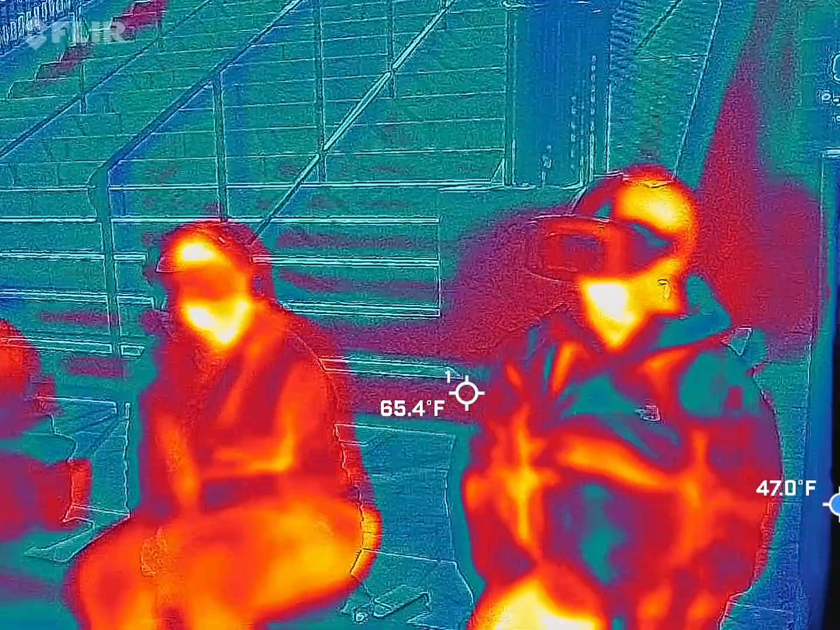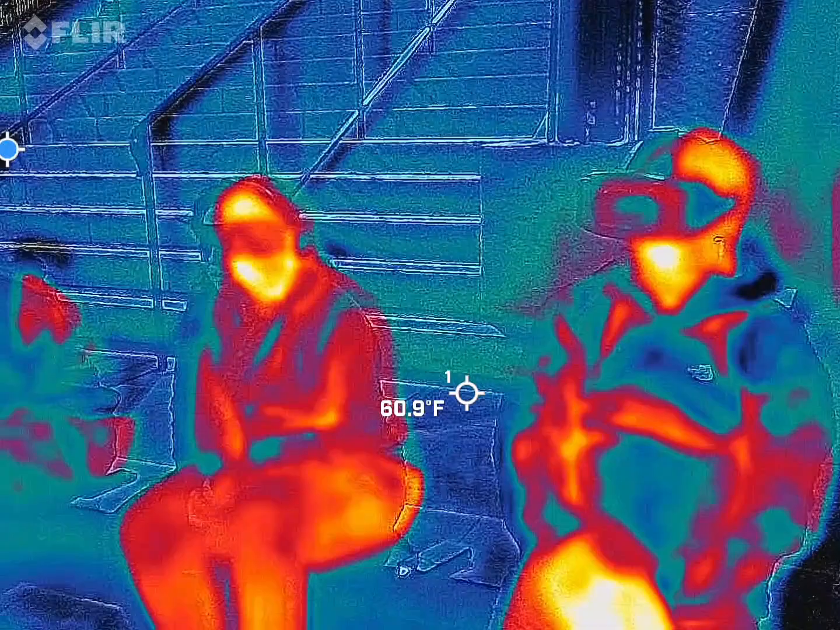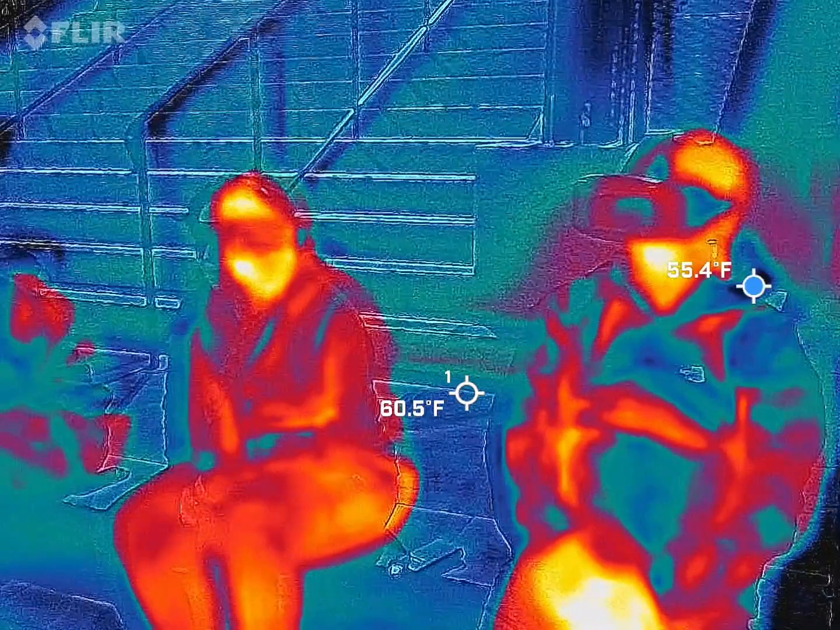Oh, by the way, Dr. Ladd's code word, for those of you, is purple, not orange.